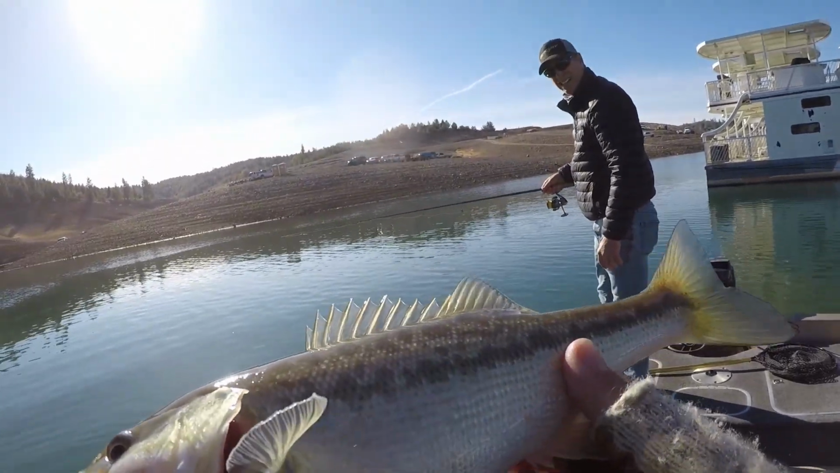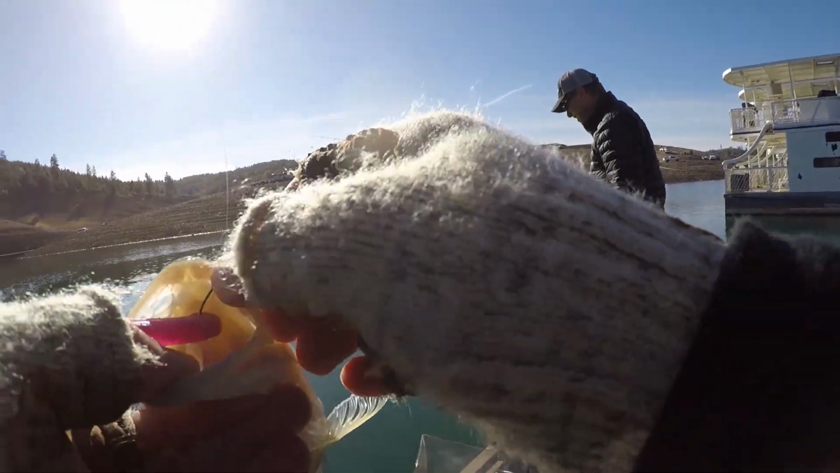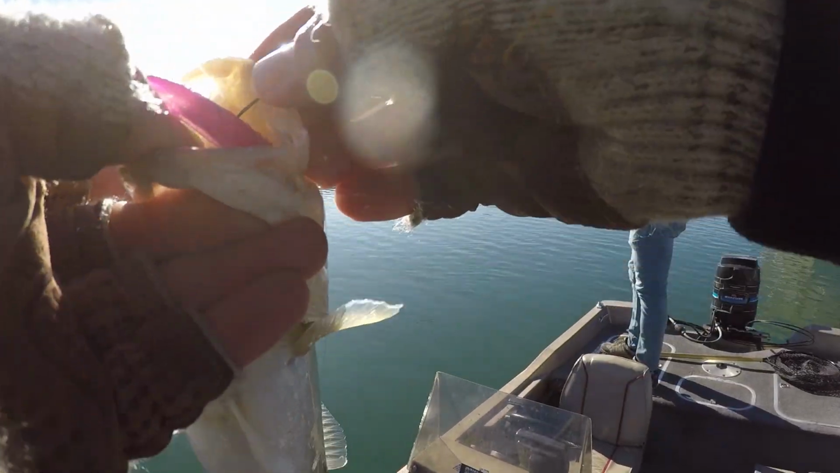Nice little spotted bass. See how bloated he is? That's because of how deep of water he just came out of. So we're going to get him back down there quick. Oh, he's got the tail of a shad sticking out of his mouth.